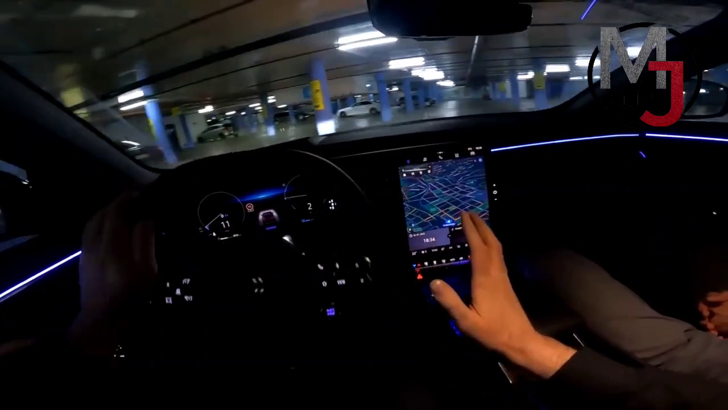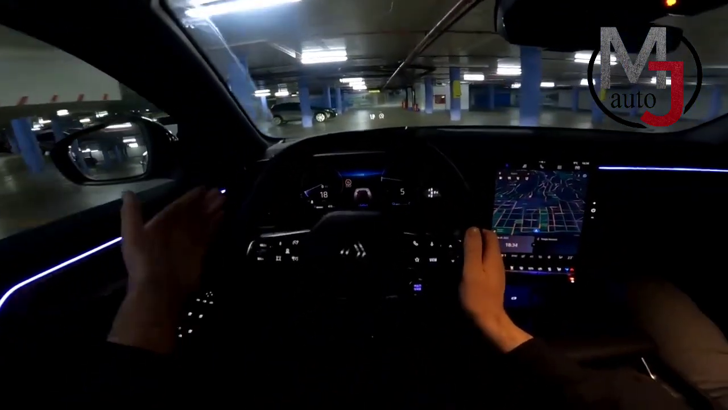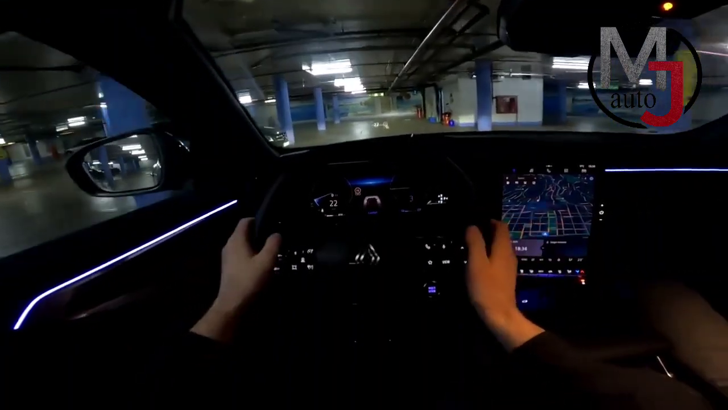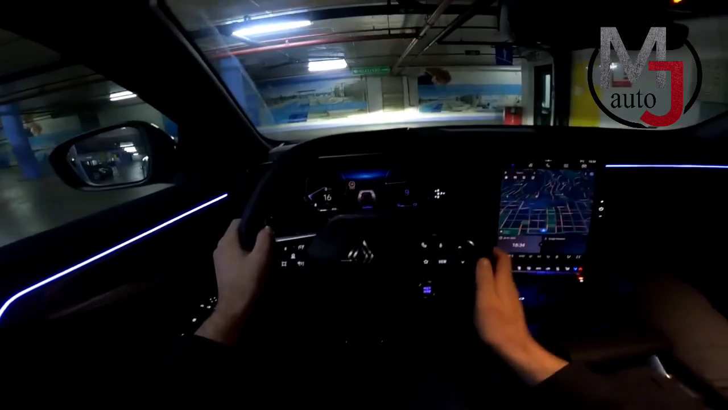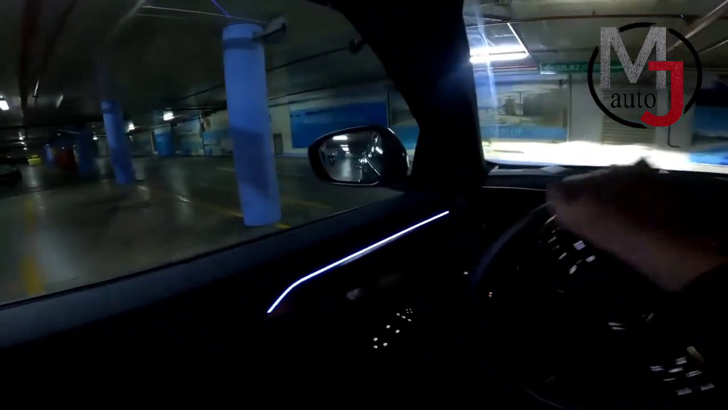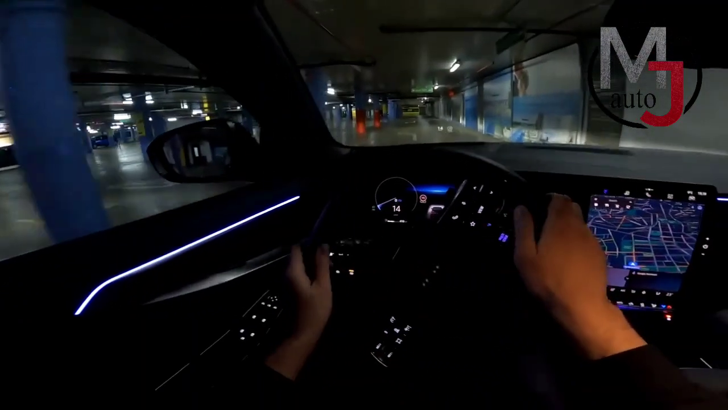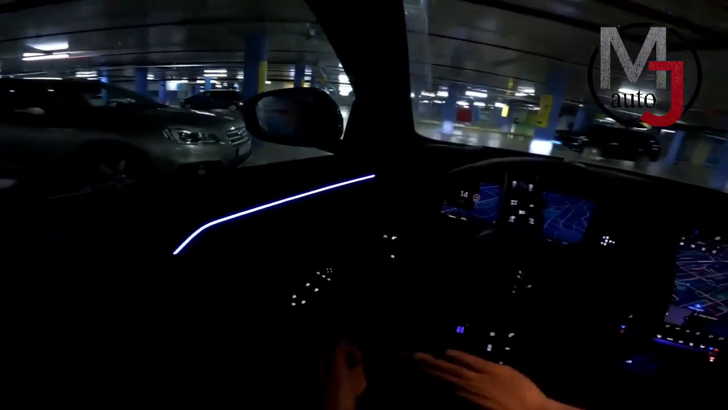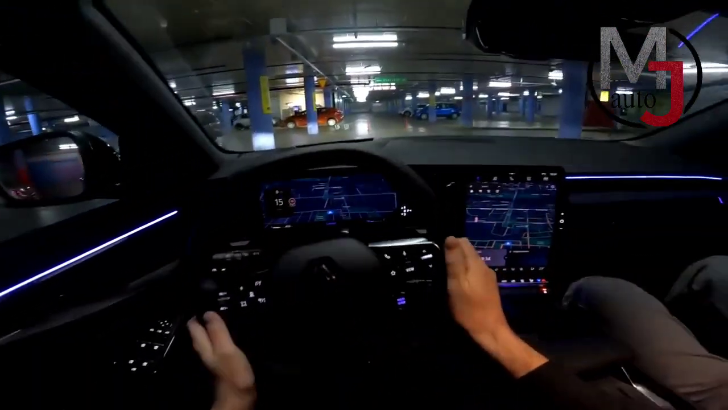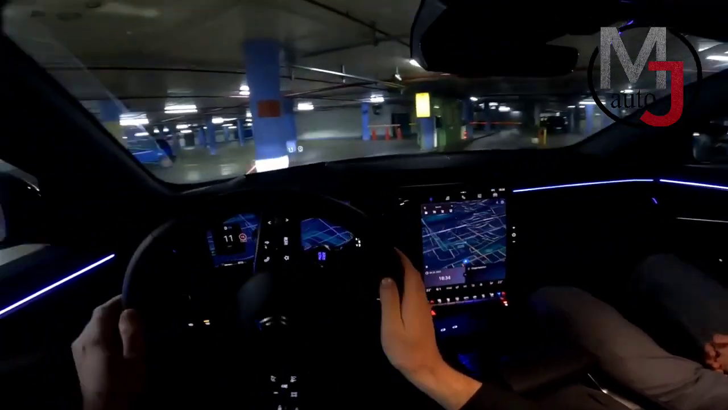So first thing you notice inside is this beautiful new interior. This car replaces the Kadjar, and it's much more modern in terms of exterior and interior design. I really love this new layout from Renault. So in front of us we have the 12-inch digital cockpit with different views that are available. 4 views are available. You change them by just pressing this view button. You can have the navigation view, minimalistic view, and also the standard view with the dials.